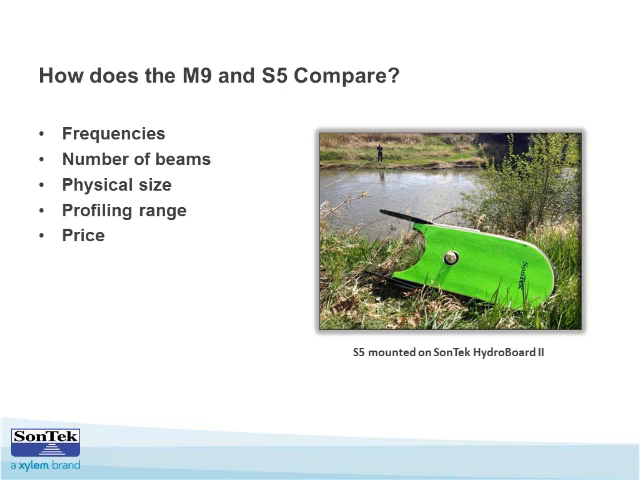A lot of users are not going to be operating in really deep streams. So they think, if I'm not operating in the deeper streams, I may not need a system like the M9. I might be able to do with a system like the S5, which is more affordable. So again, it really comes down to the conditions that the system's operating in.